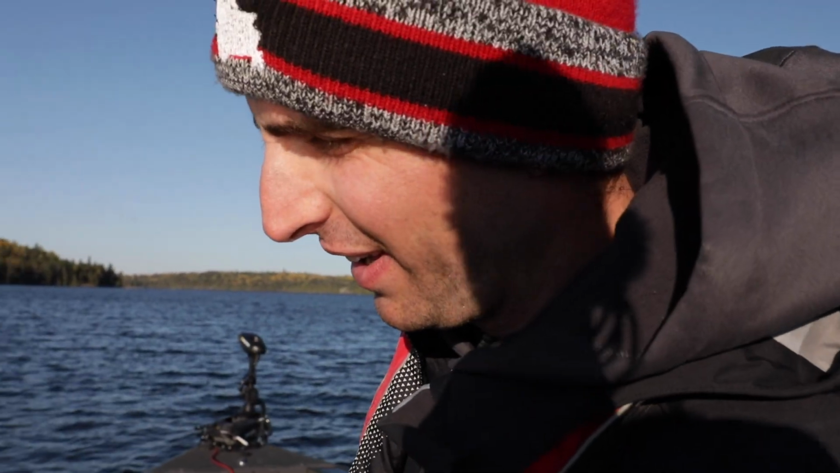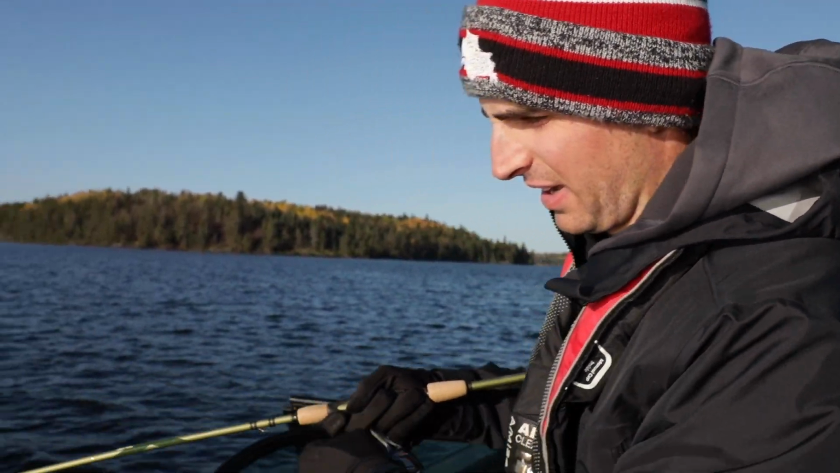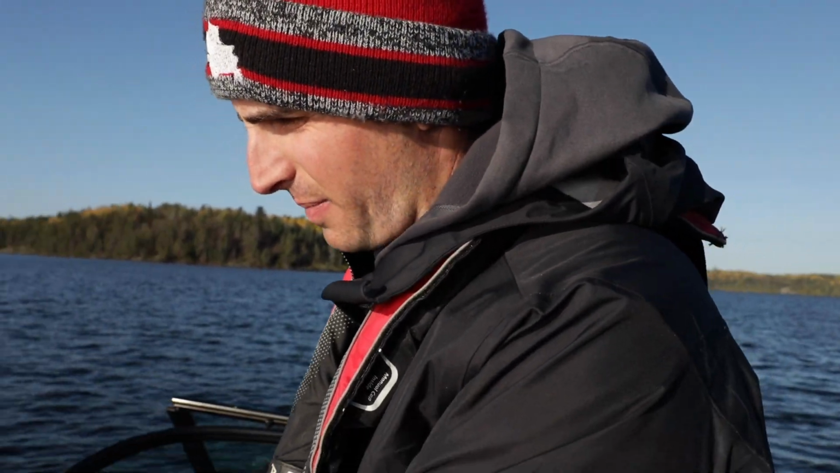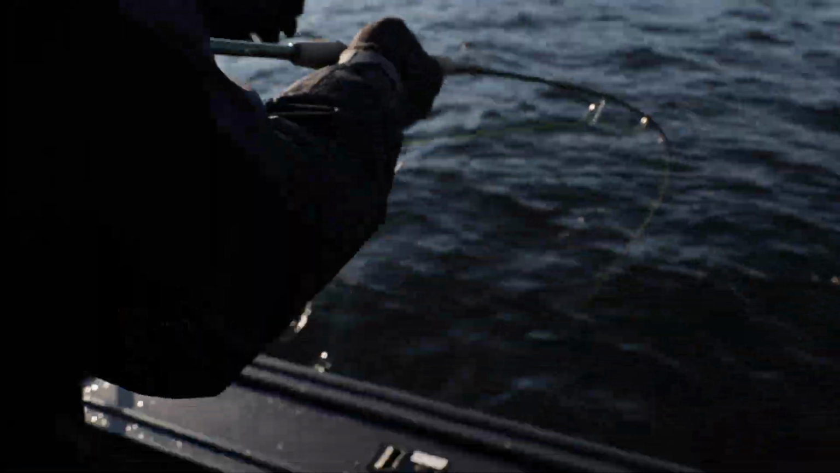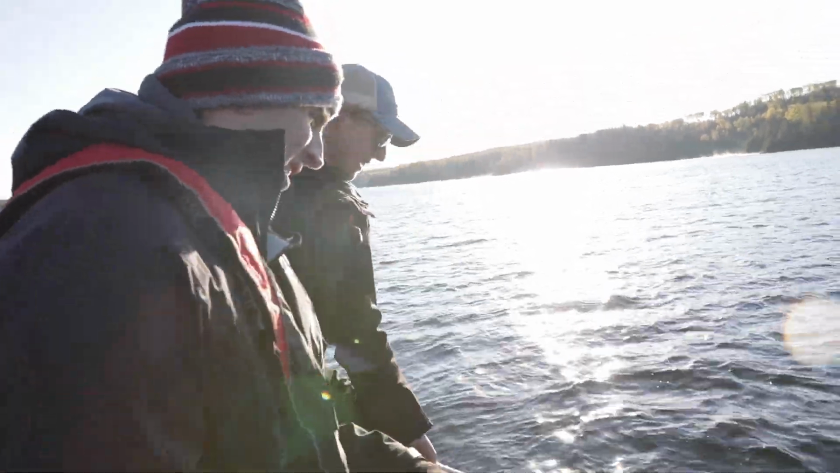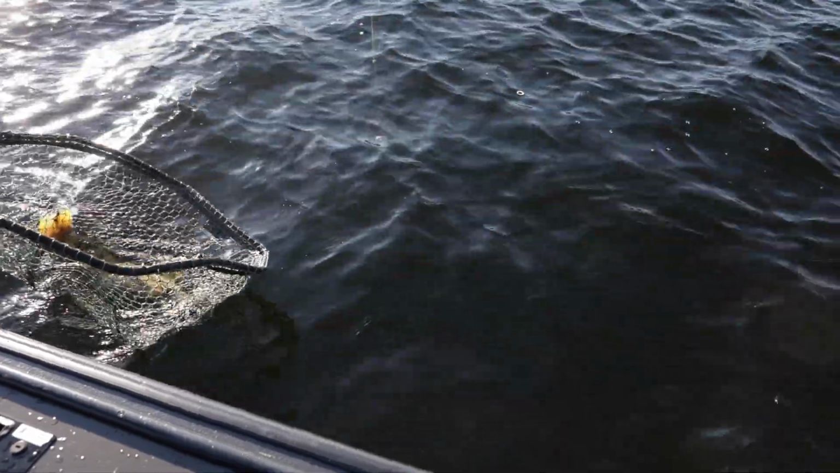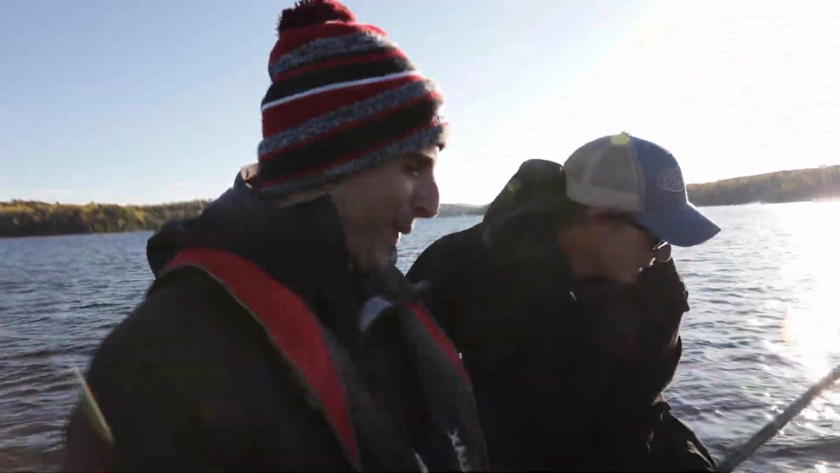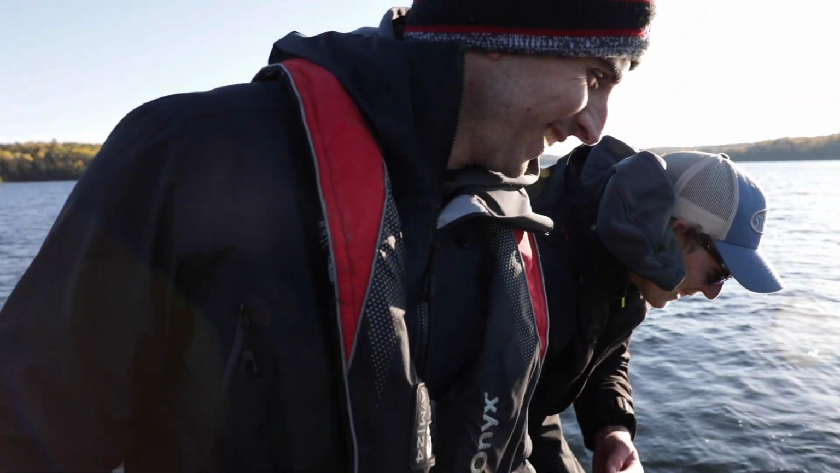Feels like a good one. Riley just got his second fish in the boat. So I just made my way to the other side of the boat and I'm hooked up. I was just bouncing on bottom. That's gonna be a big one. Keep it tight. That's another good one. Two beauties in the boat right there. Wow! Look at that fish. Jeez. Right on, buddy.